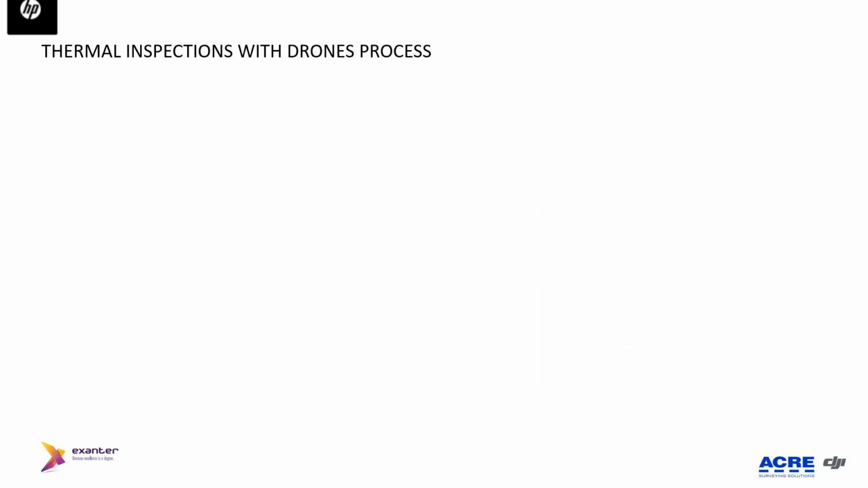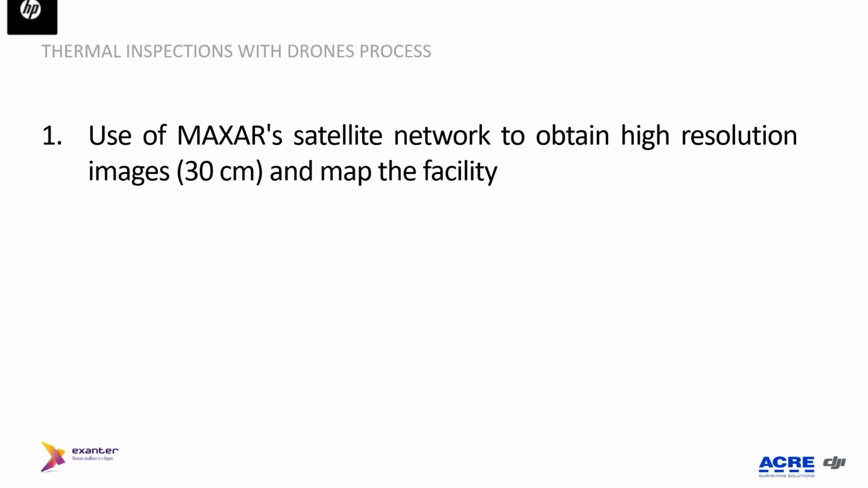So that is the reason why the market evolved to do these inspections with drones, because they give a huge advantage in the moment of taking the images and later on analyzing them. At Exanter, we have one particularity: we have an agreement to use ACRE satellite network high-resolution images to do this inspection, including the workflow.